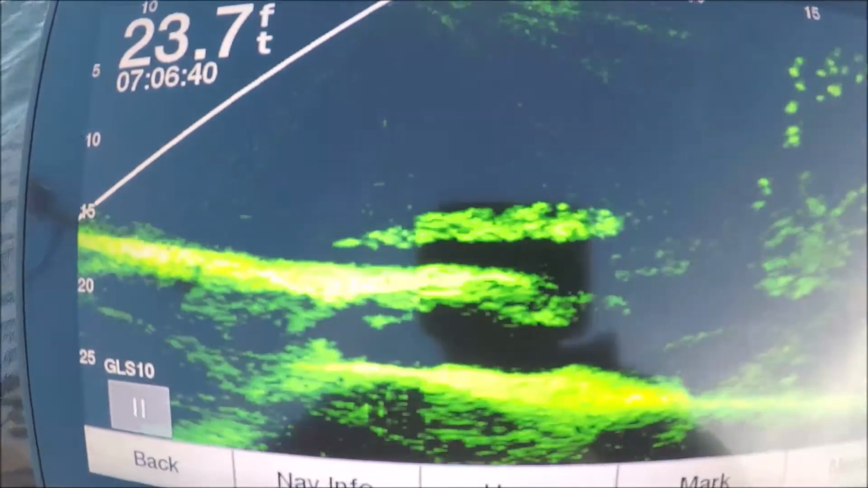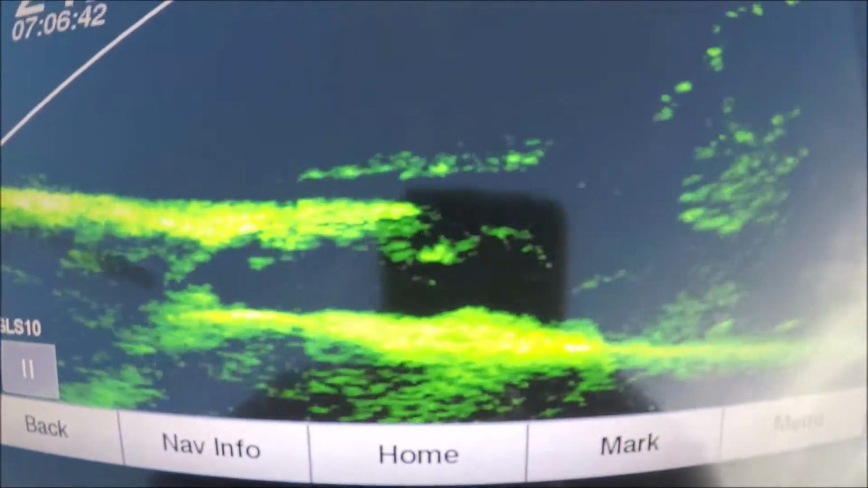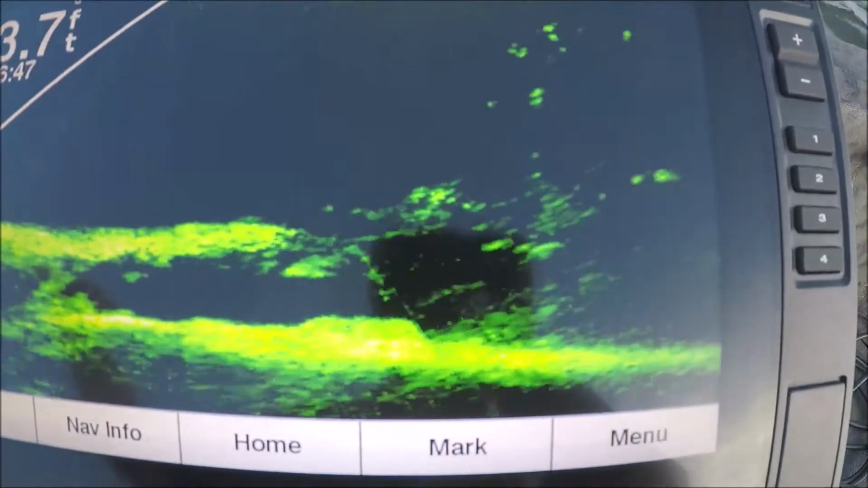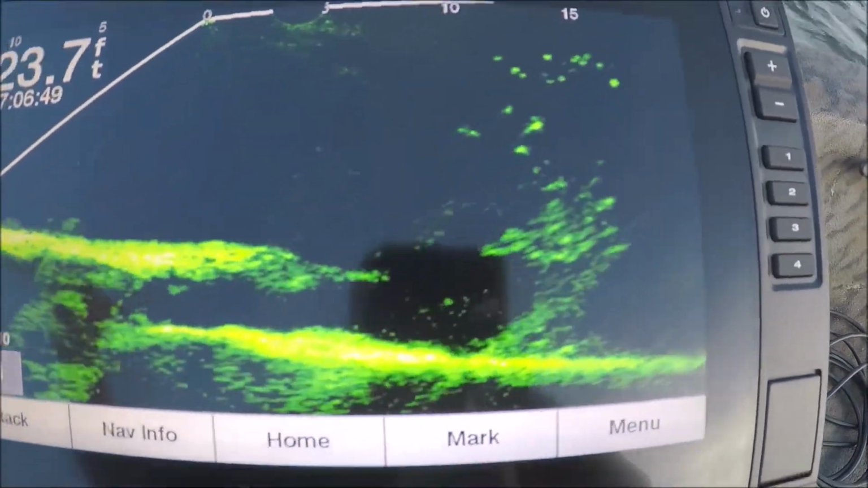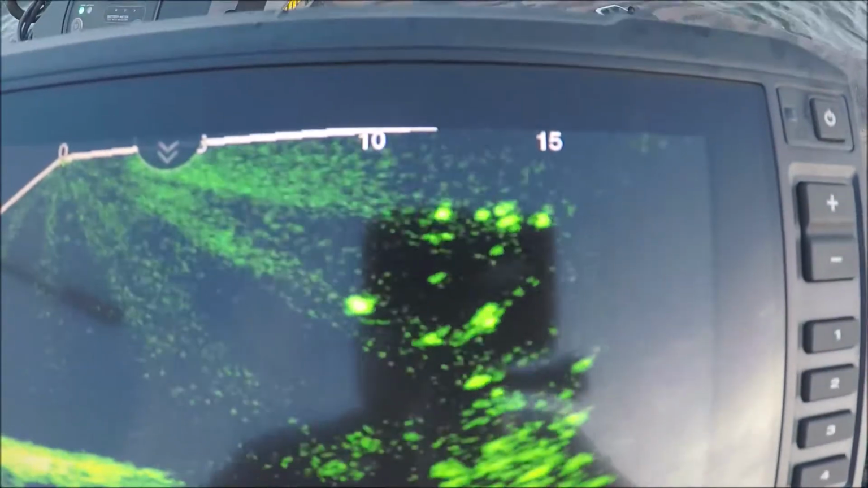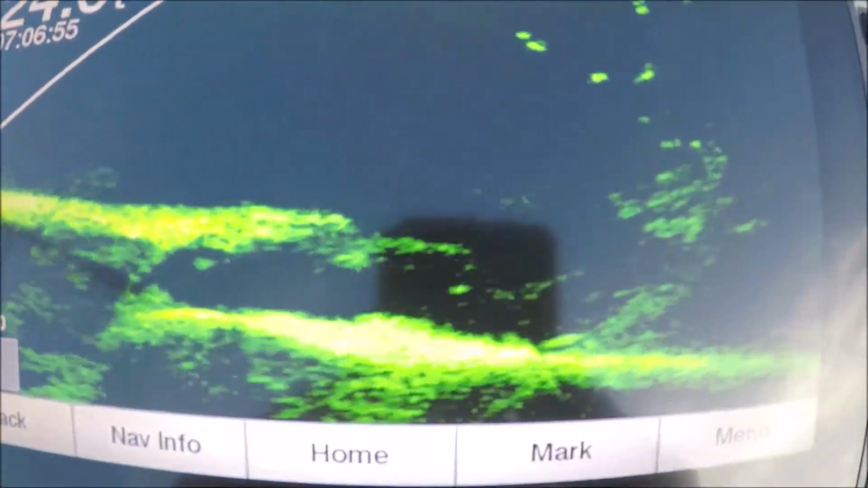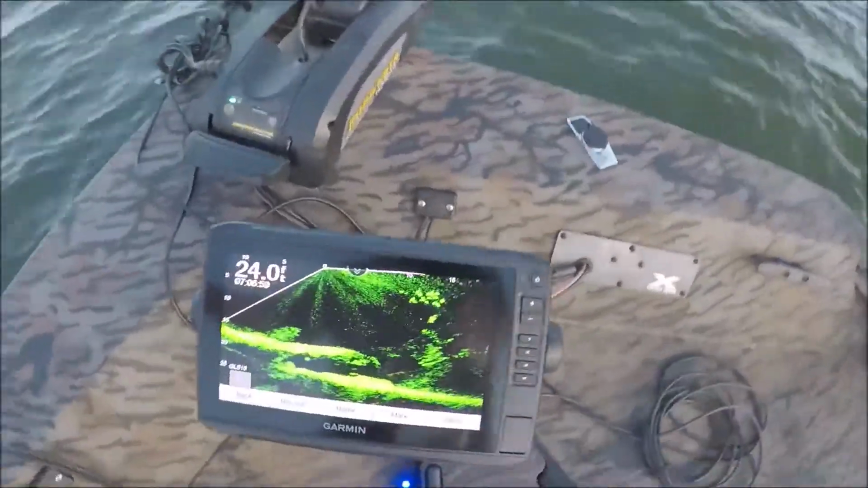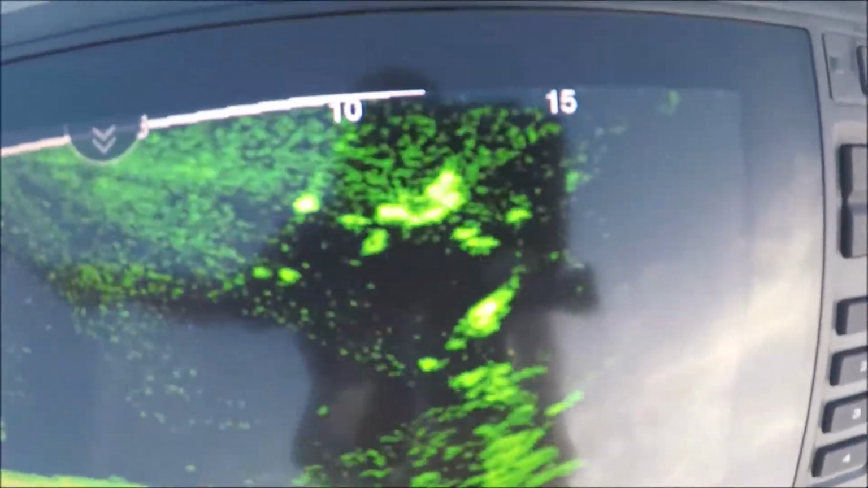That's a big ball of bait coming in there to that tree. All those little bright returns in that tree are fish. Look at that school right there above that tree.